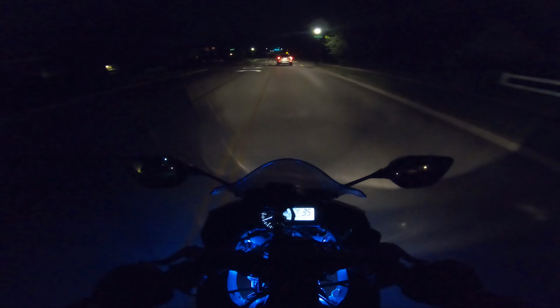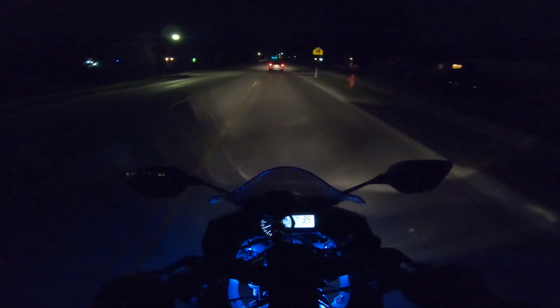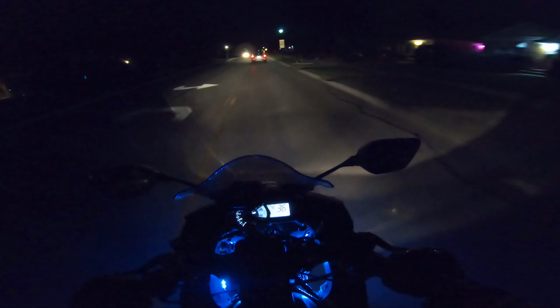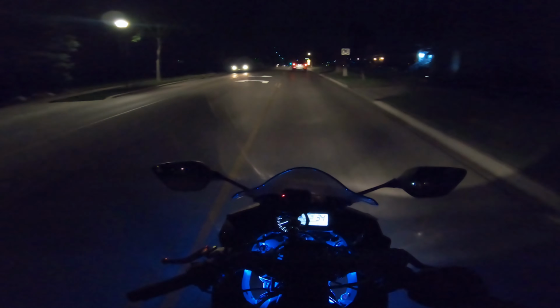But yeah guys, the LED lights help out big time at night, and just overall being safe, and at the same time it makes the bike stand out even more.